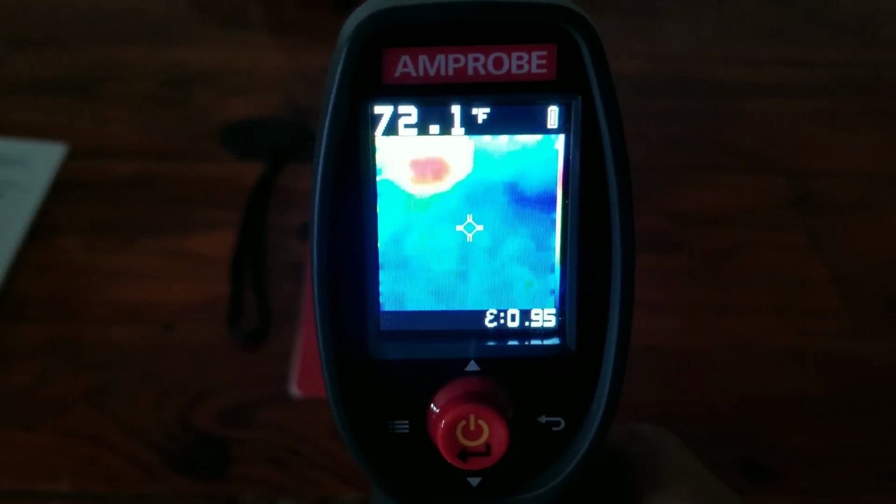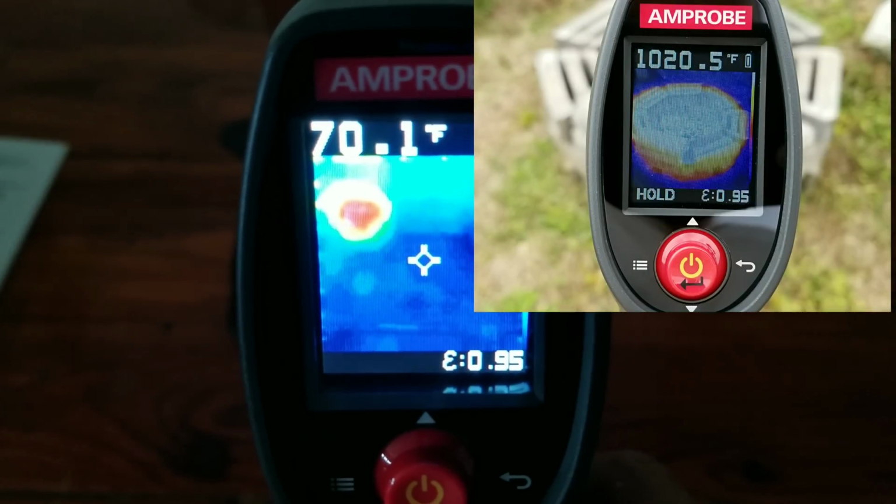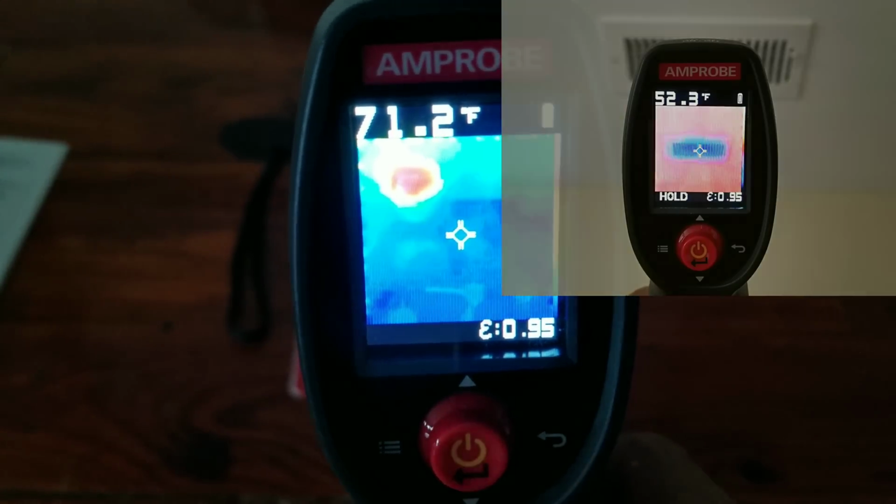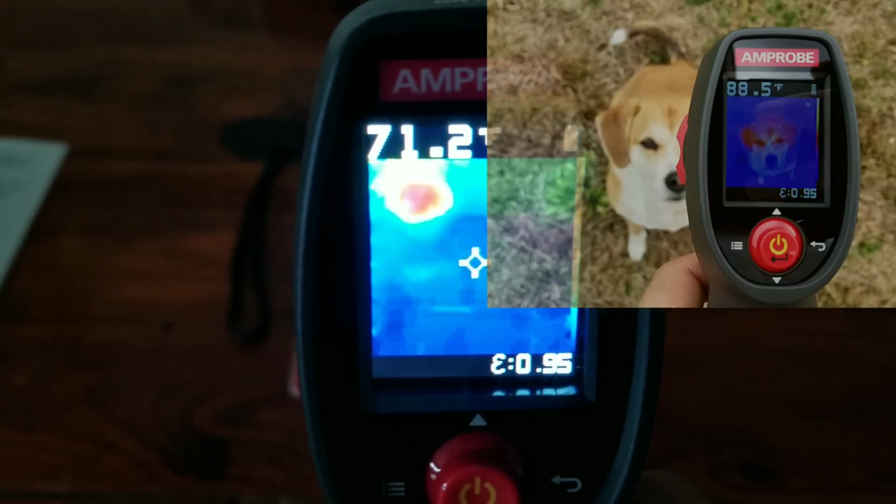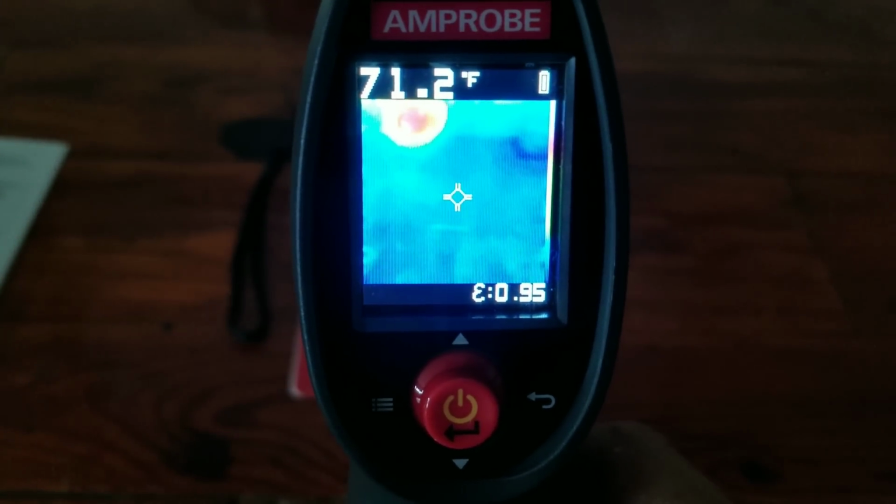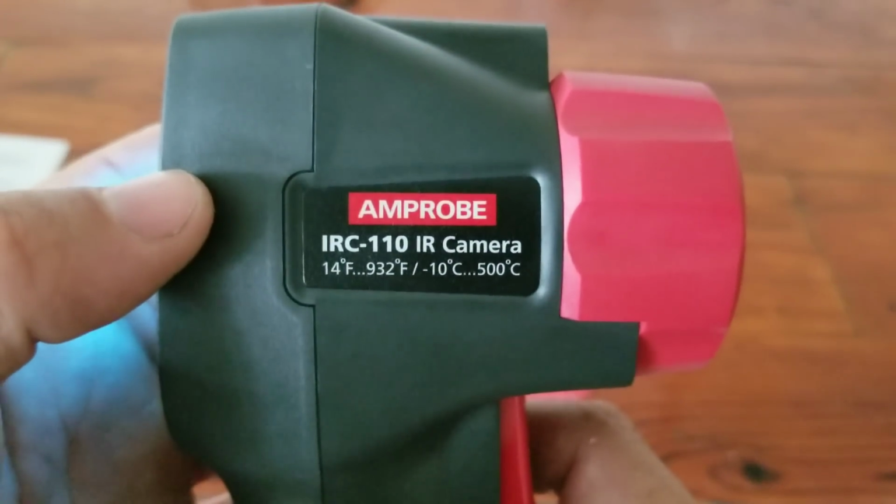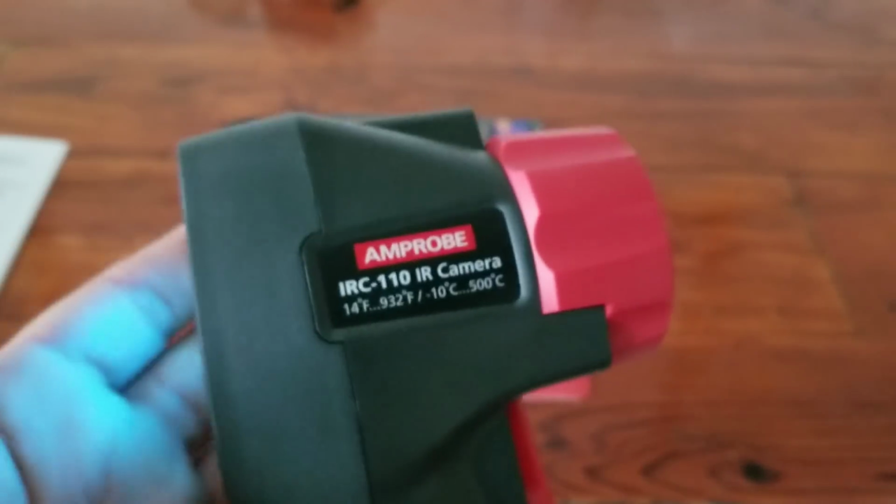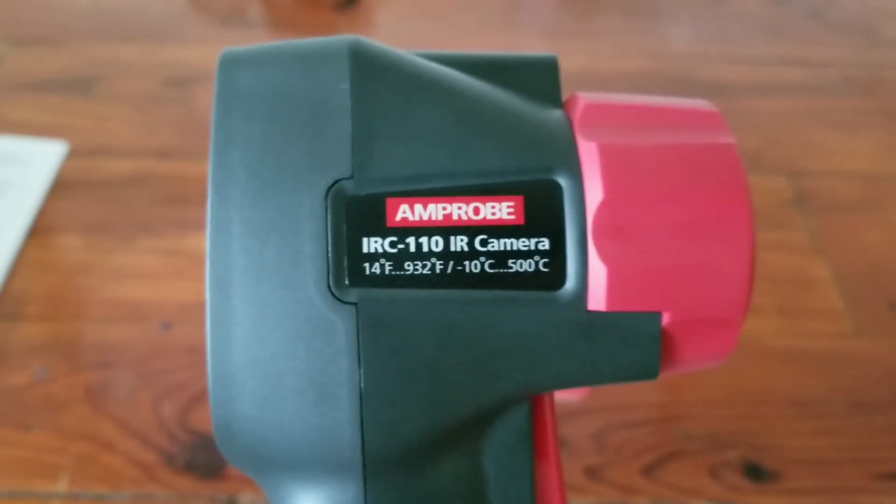I am going to include a bunch of pictures just so you guys can get an idea of how clear the screen is. Obviously, the ones that plug into your phone, they're using the display on your phone, so they're a lot more crisp. The resolution is a lot higher. But this camera, for what it does, it has a really nice display. I haven't had any issues with it. Sweet little camera. If you're in the market for an affordable thermal imaging camera, all inclusive, where you don't need a smartphone or anything like that, this is definitely one to be considered.